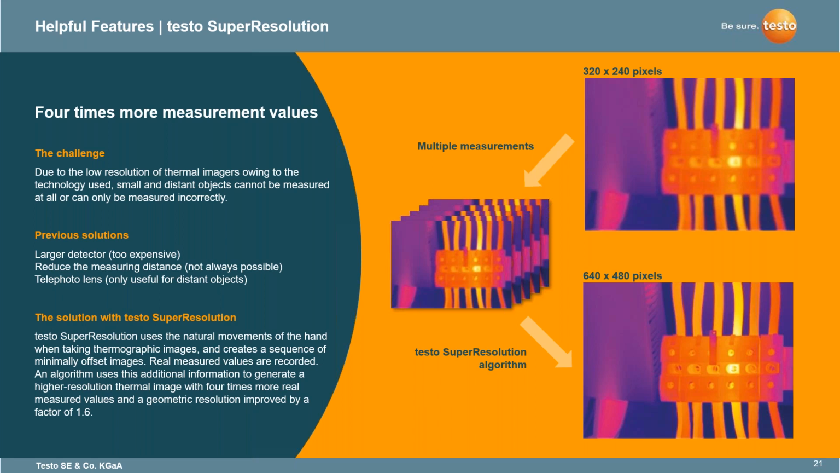Super resolution is something you can enable and disable on the instruments. You are able to do this live or with the software as well. Everything is taken and given to you in a full image on the screen. Then in IRSoft, you are able to download this and do your post-processing there as well.